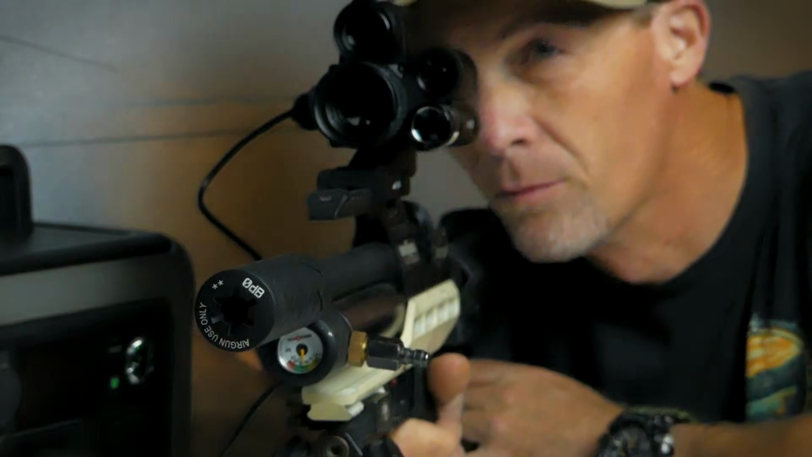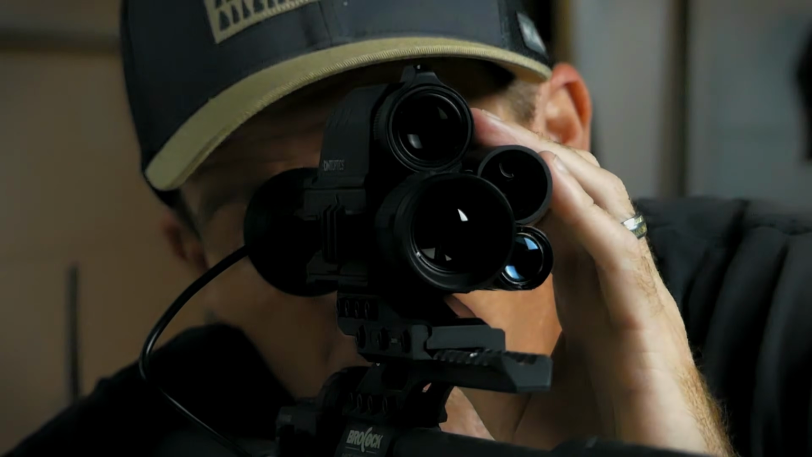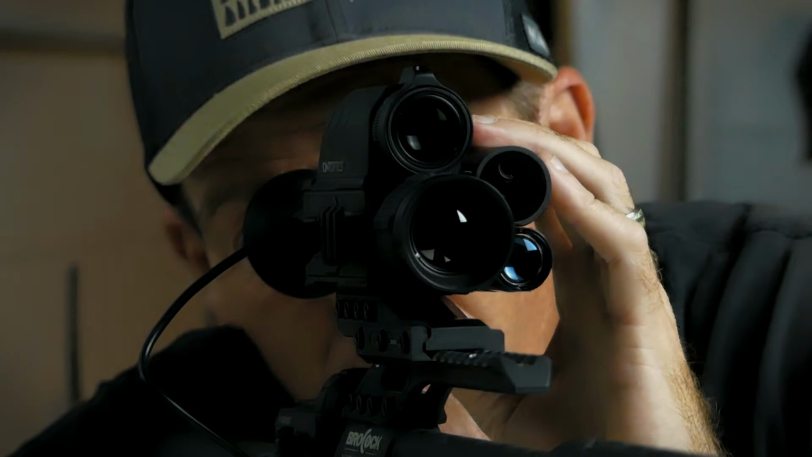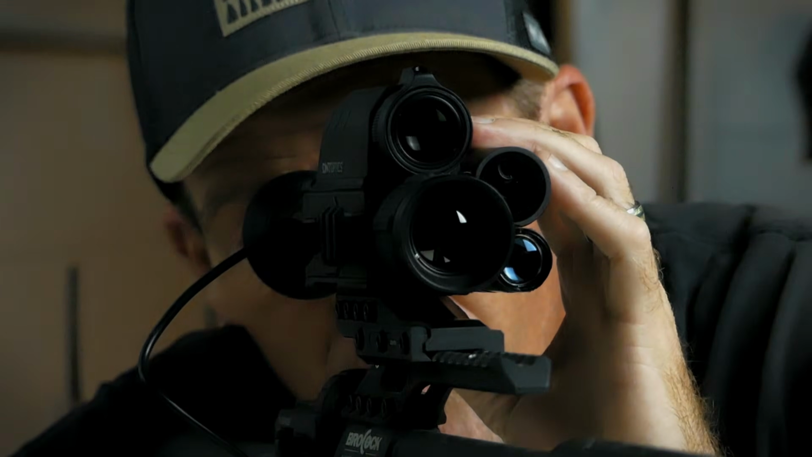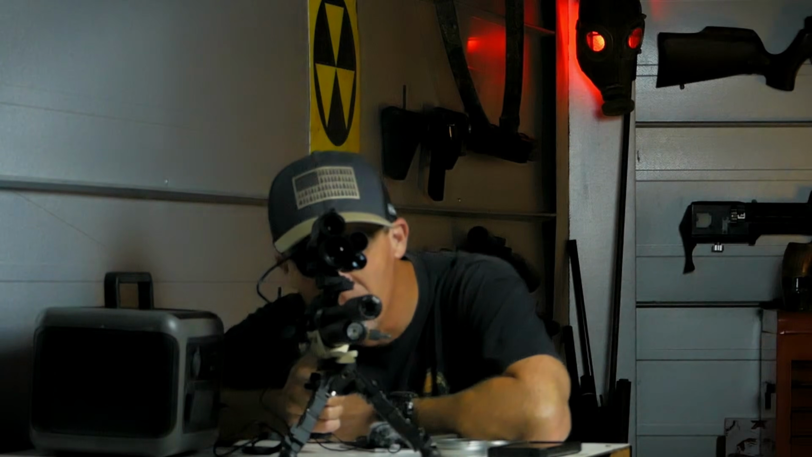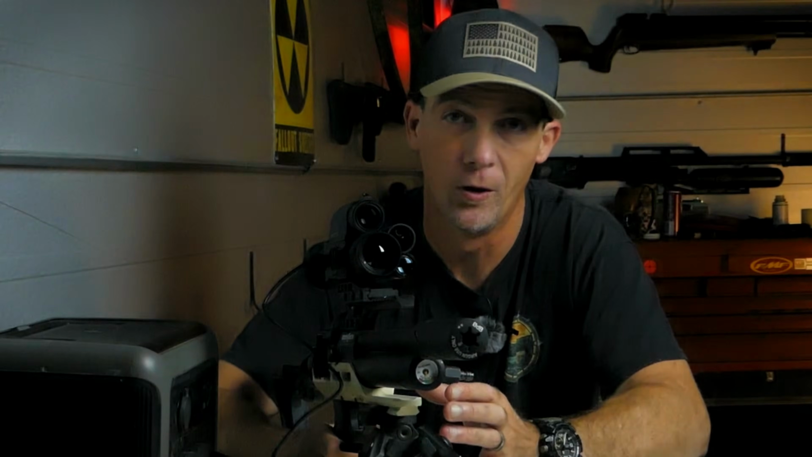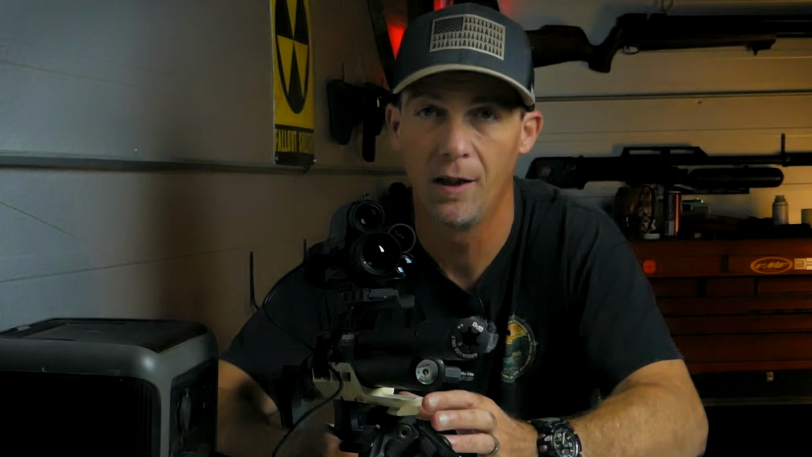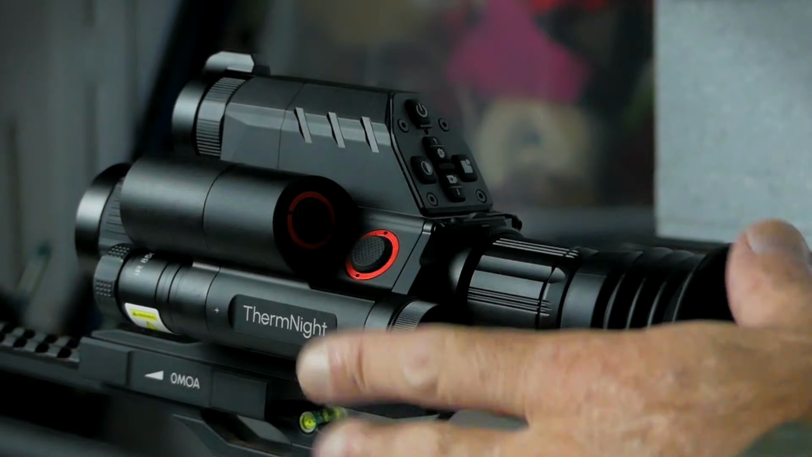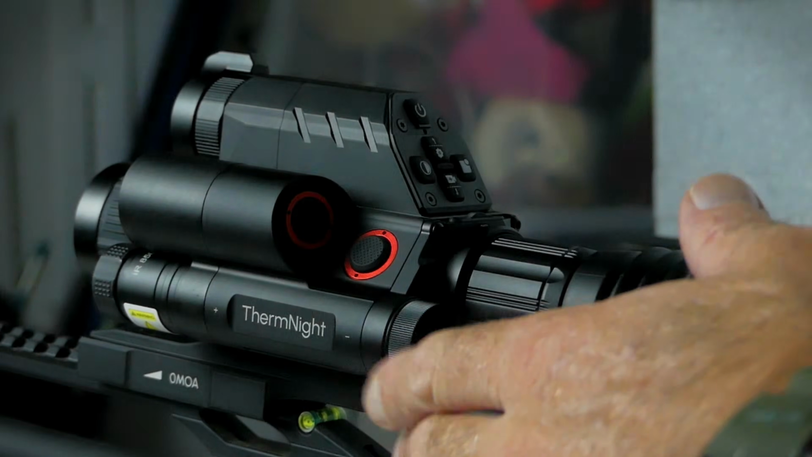This is the ThermNight. This is a multi-spectrum scope. It's both IR and thermal, and you're able to toggle between the two. You can use both at the same time. It's got a rangefinder, it's got ballistic capabilities, you can record with it. It's got a lot of really cool features, and what I'd say is a pretty compact little scope here.